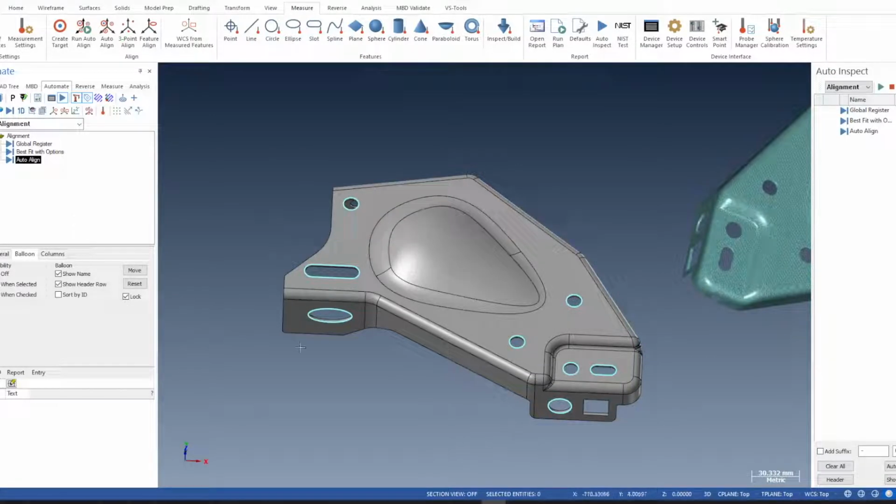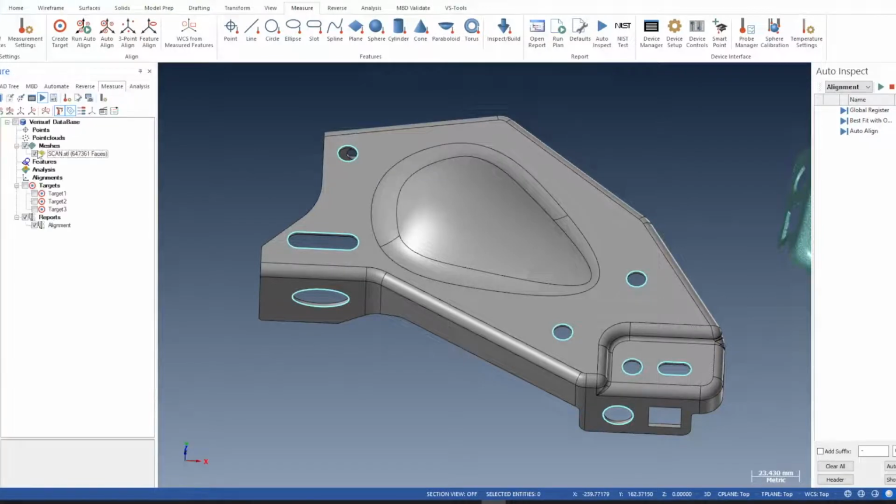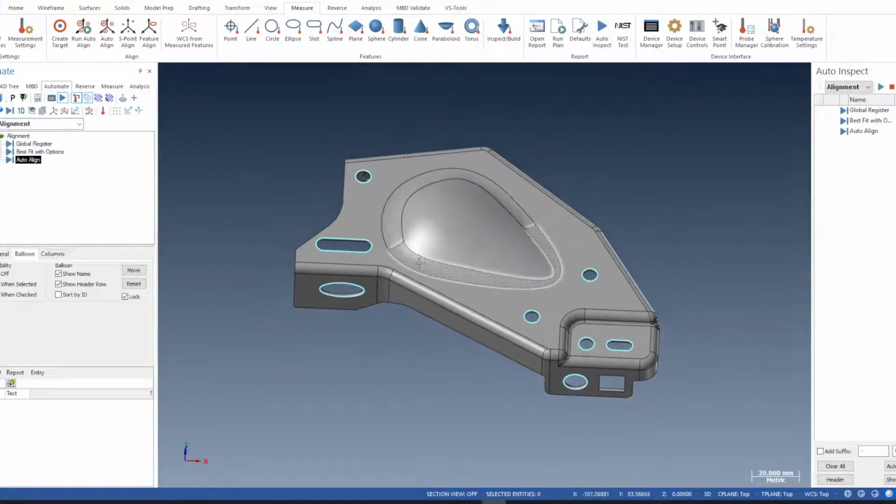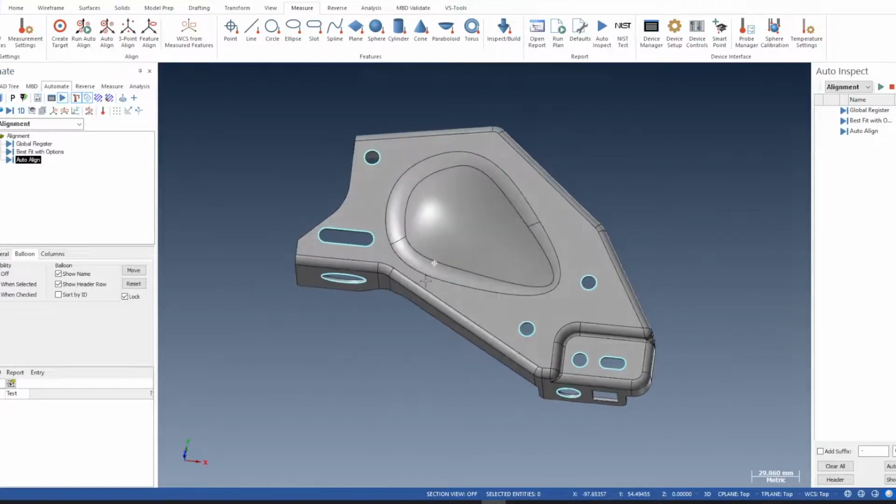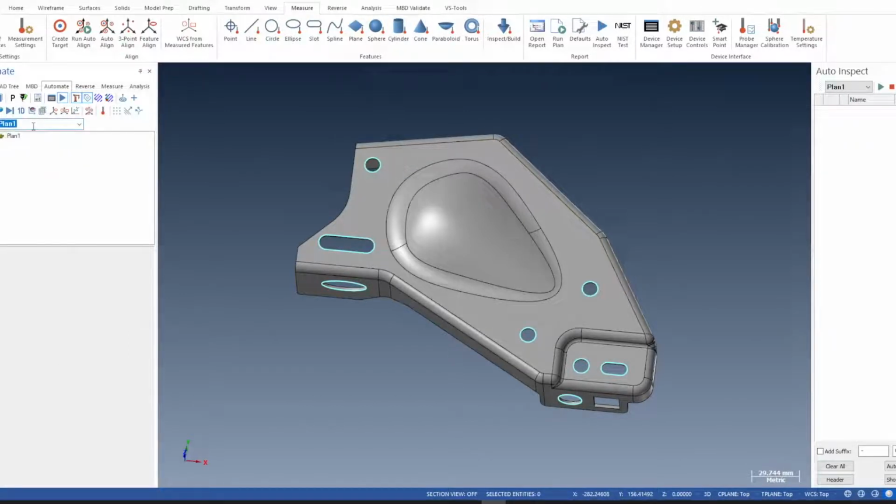Now we'll create a plan to do the extraction of these features. Okay, so let me hide the mesh for a second. Turn it off. Get a nice view here. Create a new plan. I'll call it extraction. Okay, we need to add some CAD features inside this plan to do the extraction.